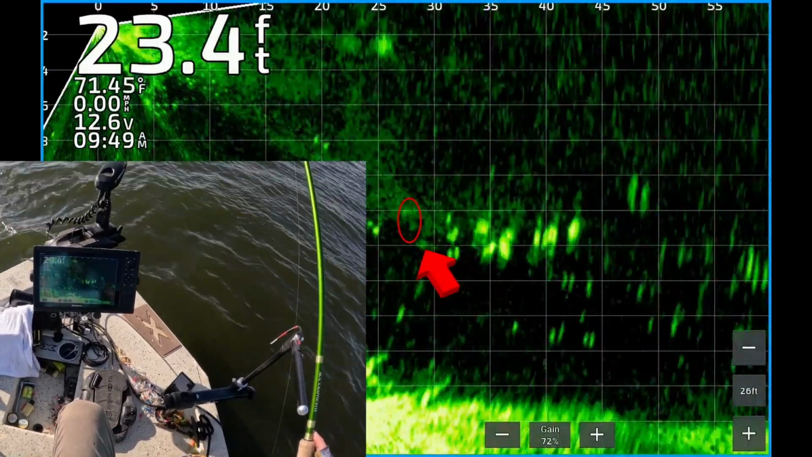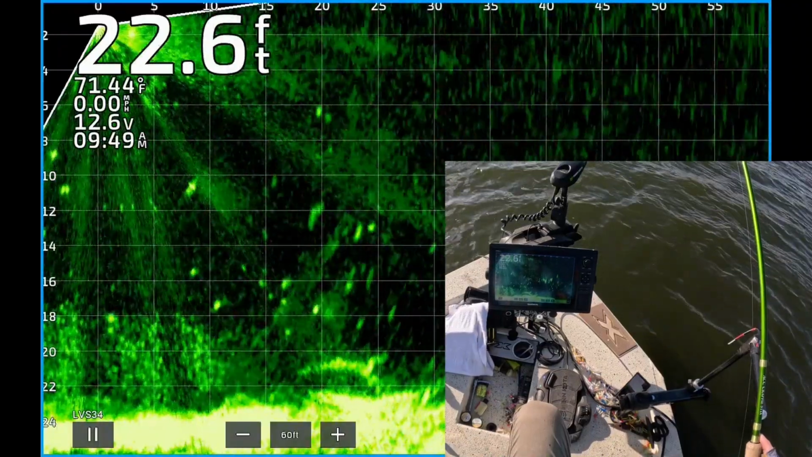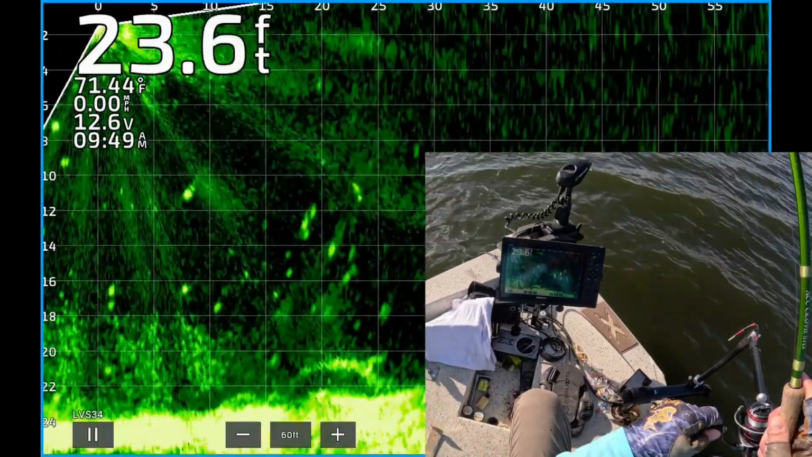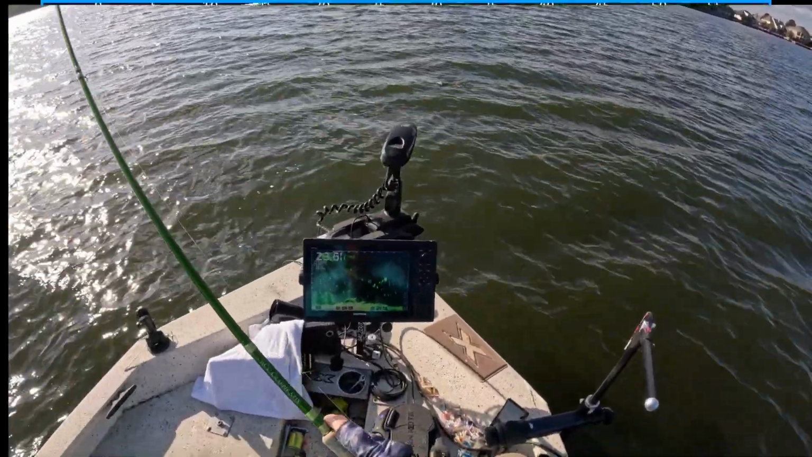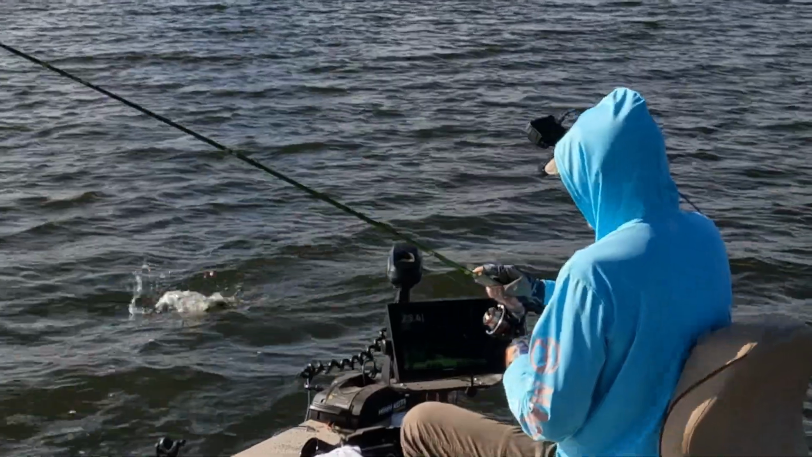Look at the arrow underneath my jig there. That's a fish chasing the lure, and he just hit it. There's one. Right there, on the way to the boat. Took a second. Couldn't really even see it there. Oh man, that's a good one.